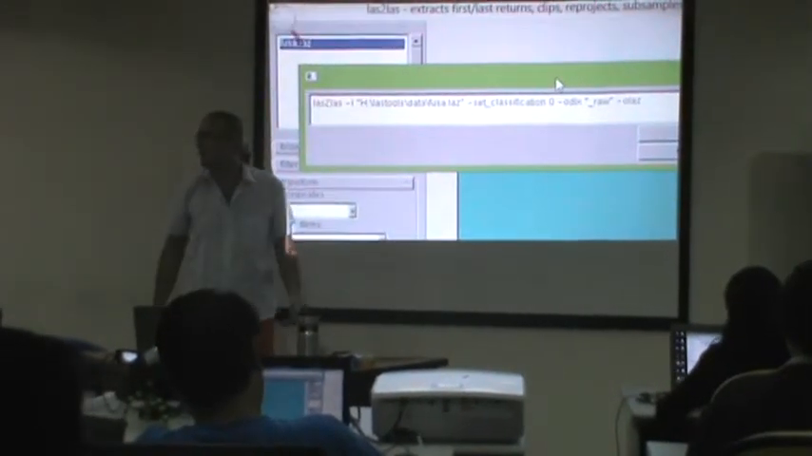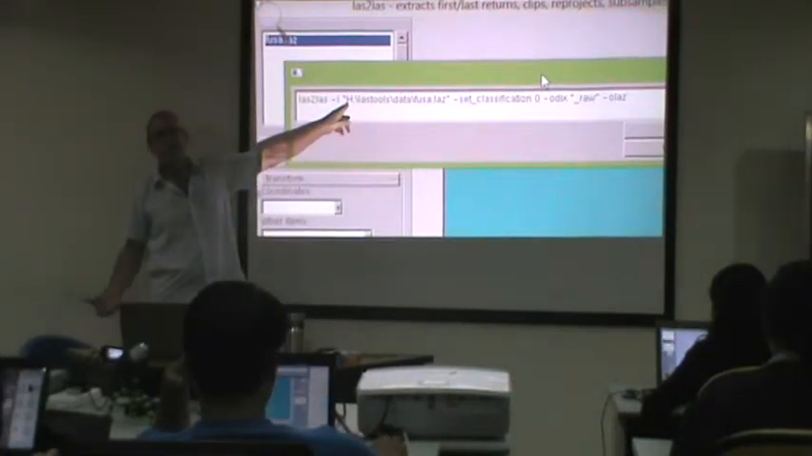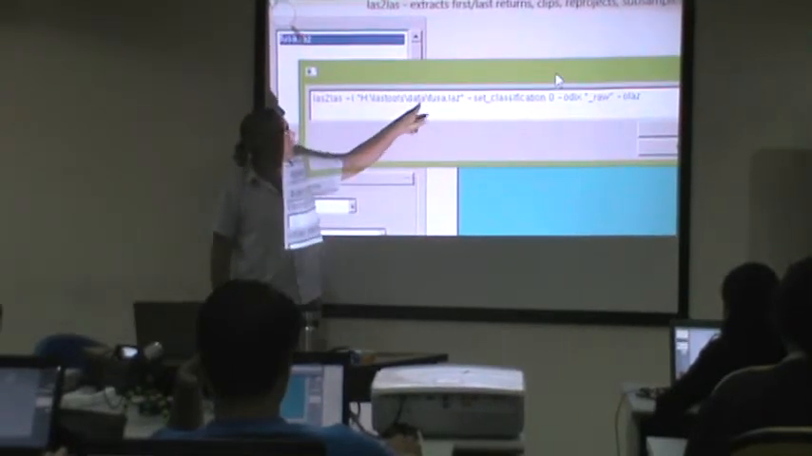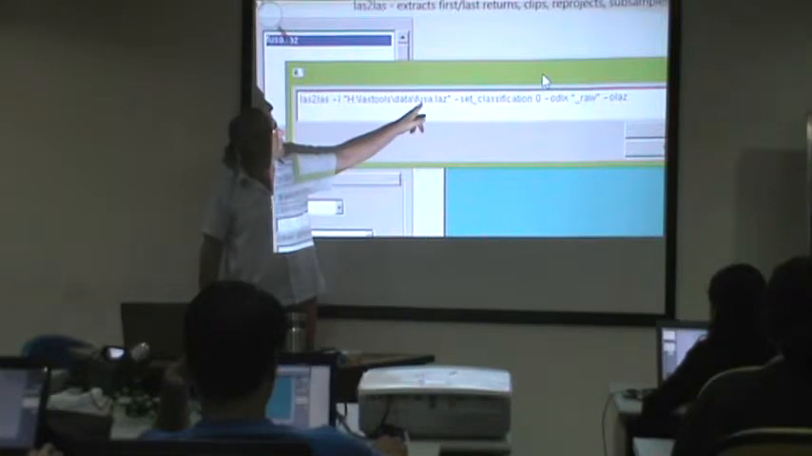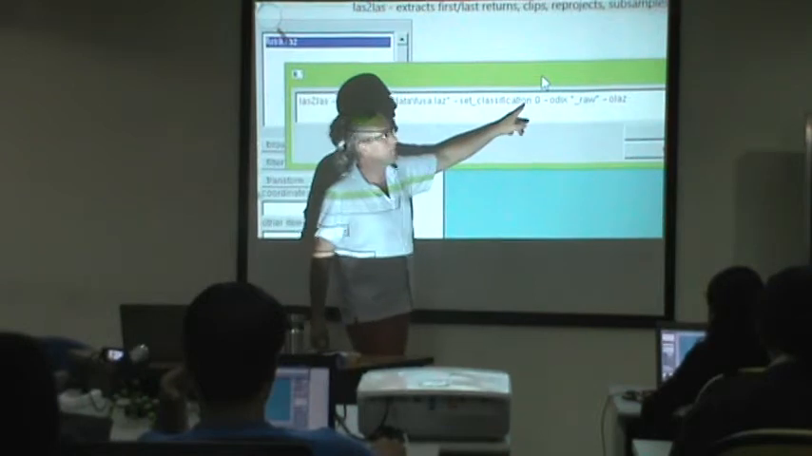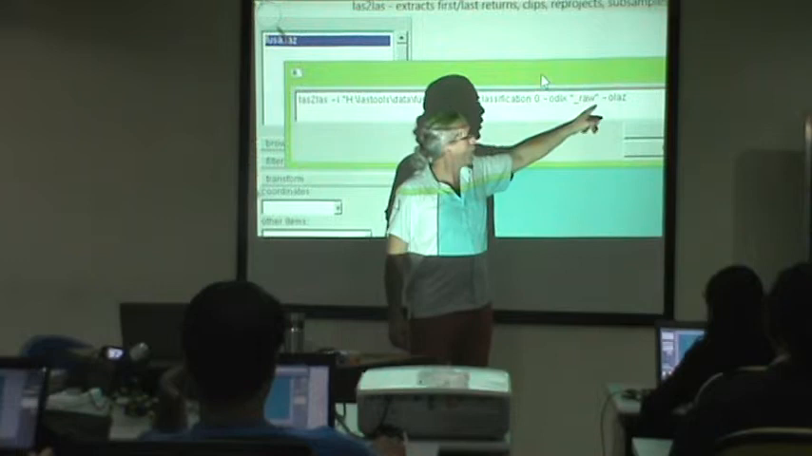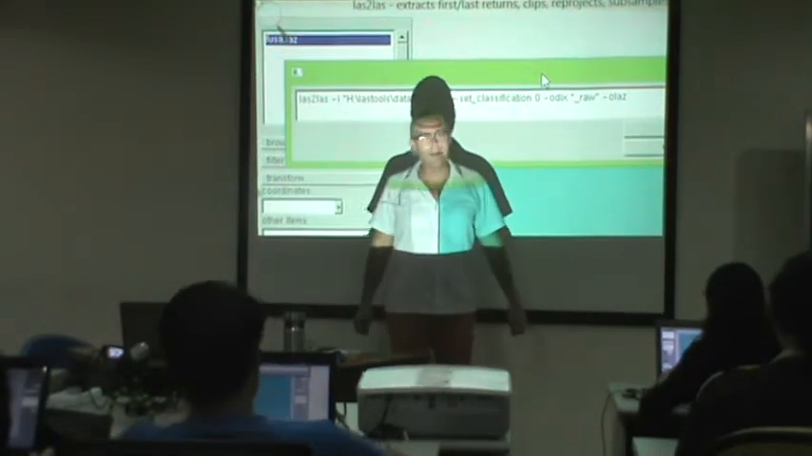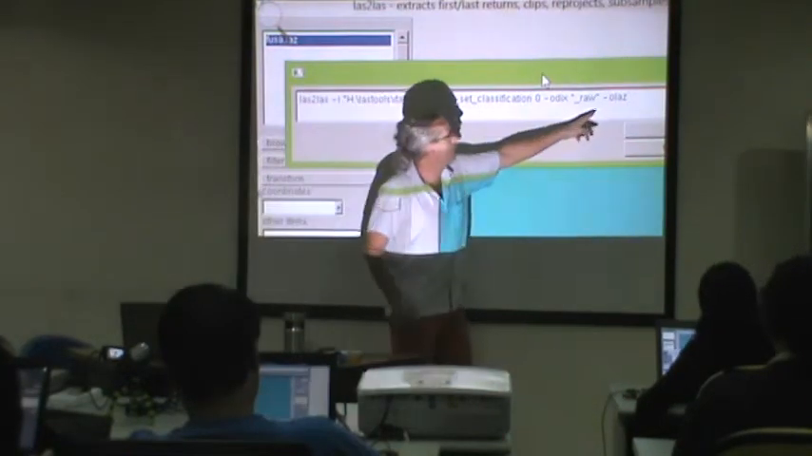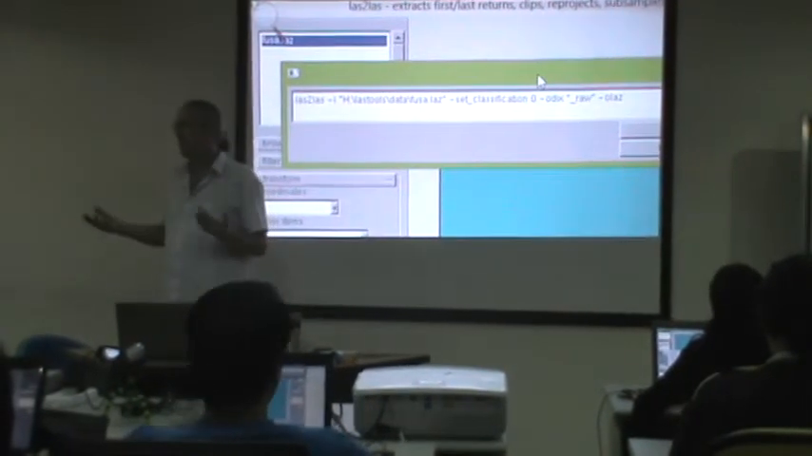And now, your path may be different because I installed LAStools on the H drive. I don't know where you installed it, so this can look different. But eventually there should be the LAStools data, fusa.laz. There should be the command to set the classification to 0, the output appendix _raw, and the output format is LAZ. If you remove this, you will get an LAS file. The only difference is it's much bigger.